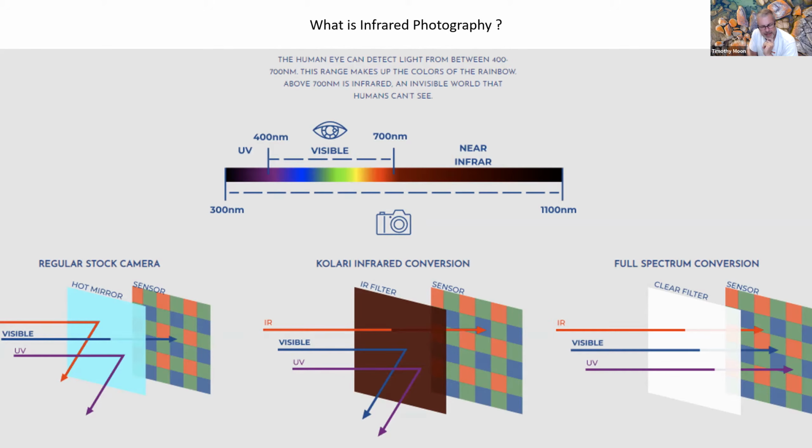Depending on which infrared wavelength filter it is, depends how much you can let a touch of visible light through, and we'll show you what that does, because then you can get some colour with the effect of the infrared. And then there's this other thing you can do now, which is called a full spectrum conversion, where there's essentially no filter over the sensor, and all the infrared, all the visible light, and all the ultraviolet go through to the sensor, and then you can put a series of filters on the lens to either control the infrared or the visible or the ultraviolet, so you can muck around with what actually gets across to the sensor.